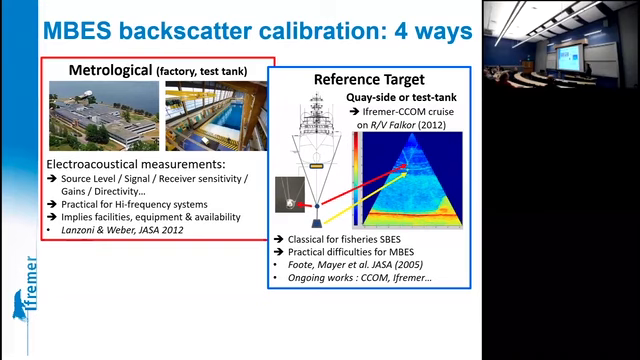The second approach, which is quite derived from the fishery acoustics world, is working on a reference target. The reference target is invariably a small metal sphere with very particular characteristics according to frequency and so on, which is deployed under the echosounder and used to measure the echoes from the metal sphere, to measure the response of the system and its directivity.